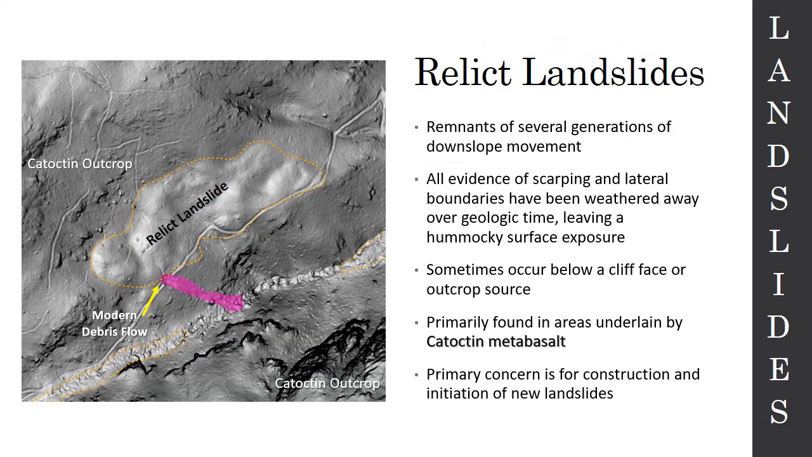Now, relic landslides seem to be several generations of various types of downslope movement, whether that's regular old debris flows, rock falls, other things like that, slumping. All evidence of scarping, headscarps, tend to have been weathered away. And they just leave this hummocky, mashed potato-y looking thing on the slope.